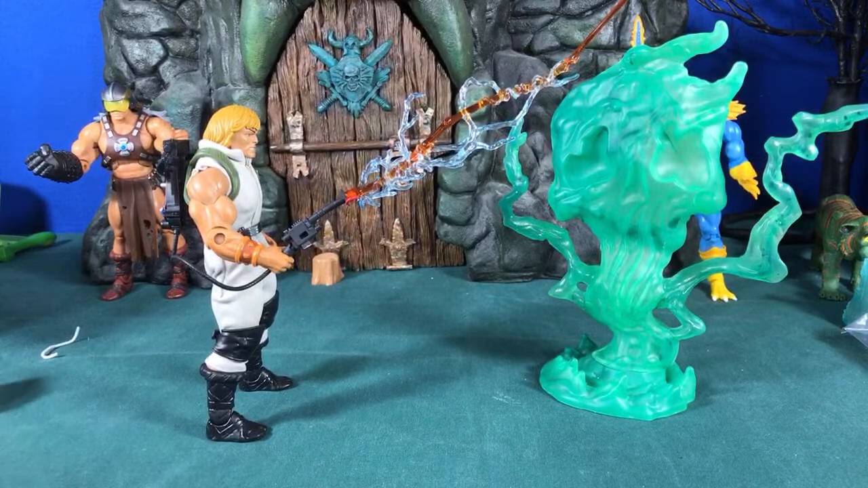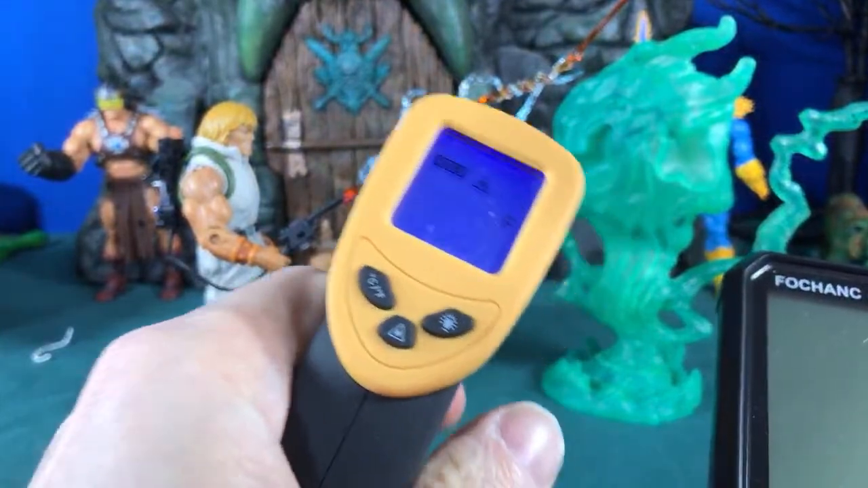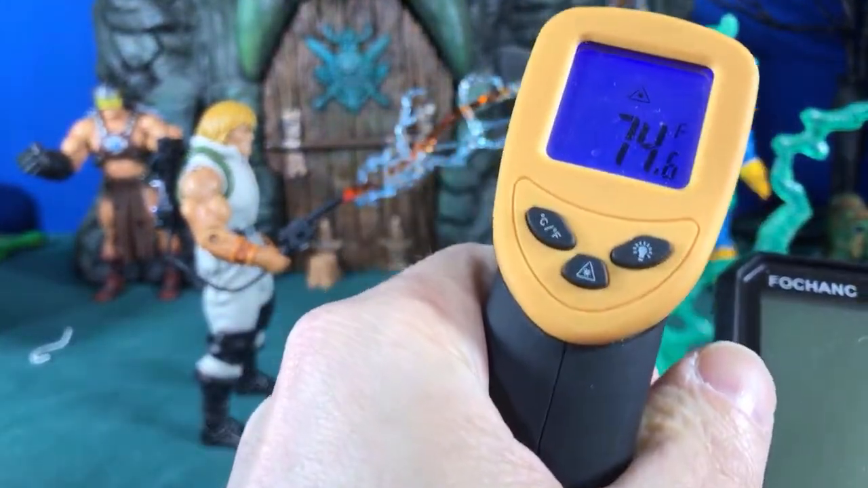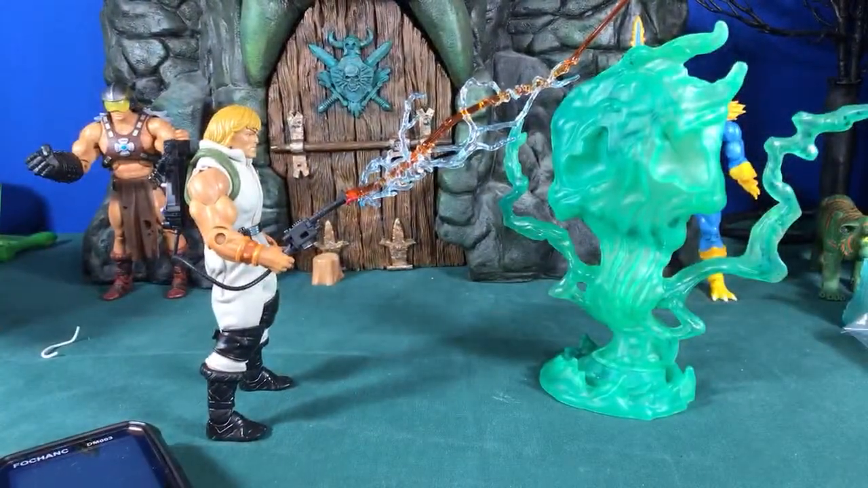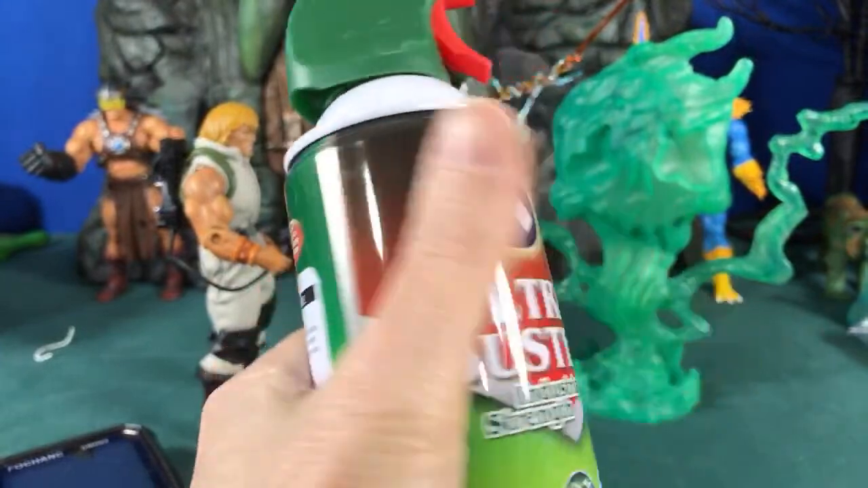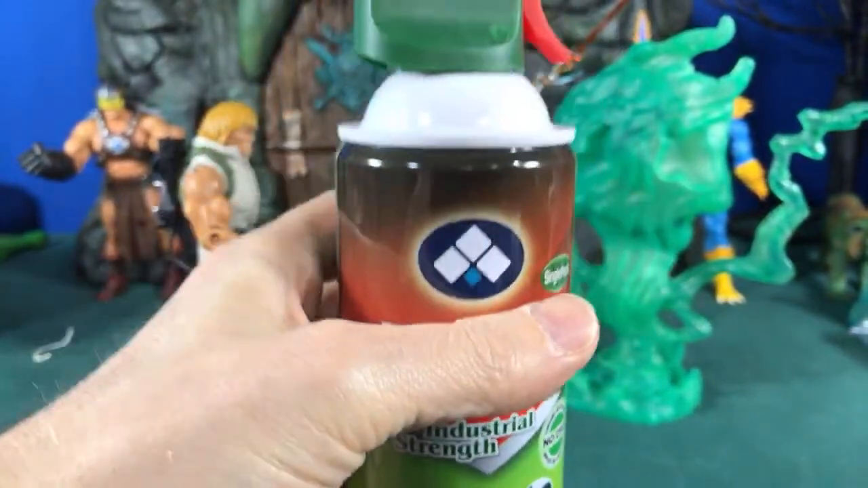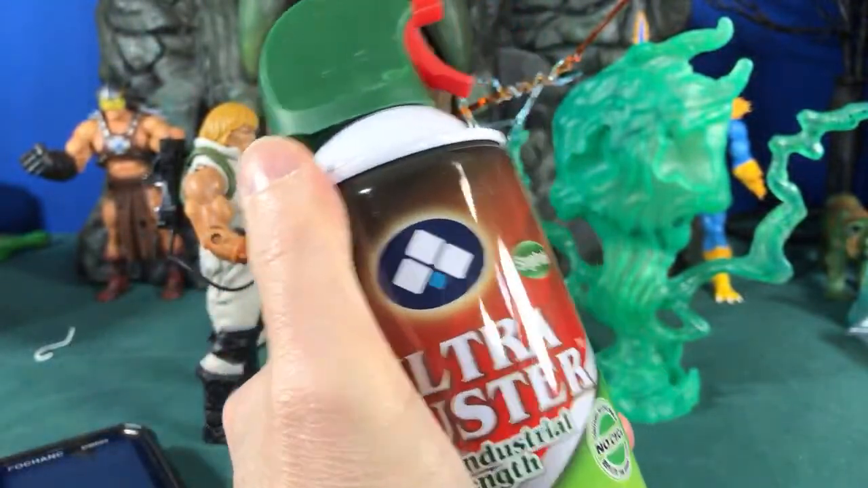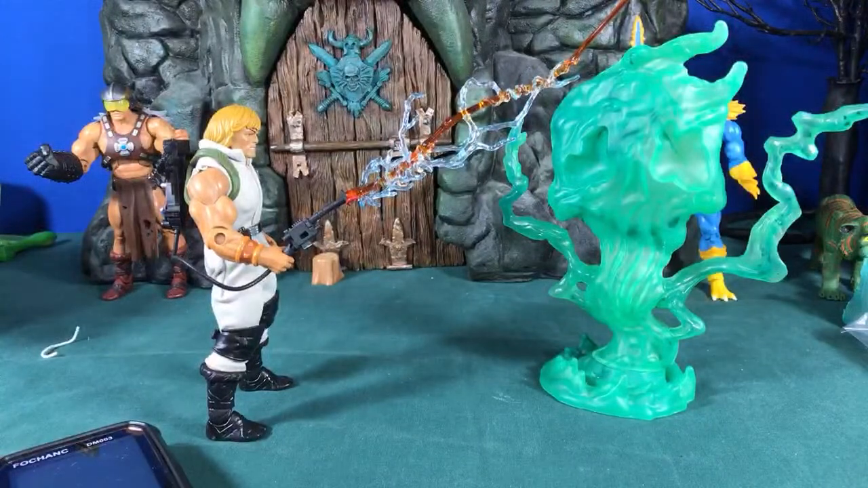So I have some different thermal imaging stuff here. I have my multimeter. I have my little thermometer thing here that can check temperatures of things. And then I have my thermal camera here as well. We're going to use all these things to figure out if you were able to see a draft. And I have my can of duster spray here that I used the other day to make some cold spots on the castle for my wet Triclops Cs. We'll create a cold mist and see if the camera can see it or not. So this will be kind of fun to do.